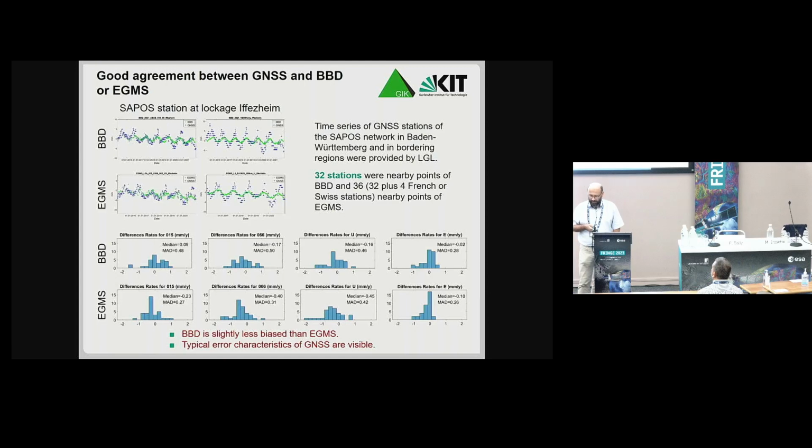And you see that BBD has a quite small bias, below 1 millimeter a year, and also the dispersion is quite small. EGMS has a slightly bigger bias. And you can also recognize the typical error characteristics of GNSS, which has less precision in vertical direction than in horizontal direction.